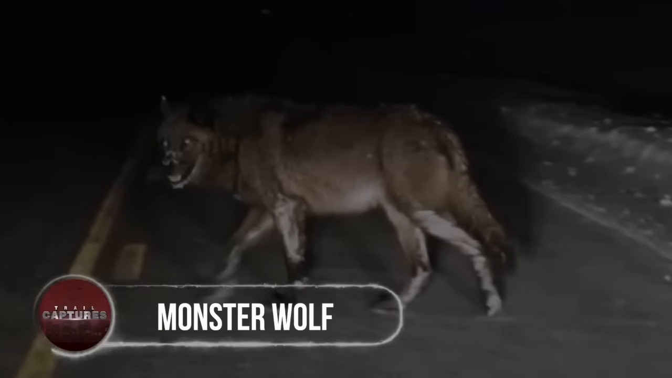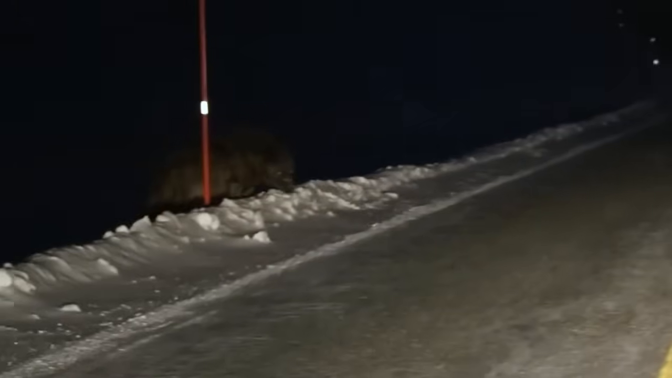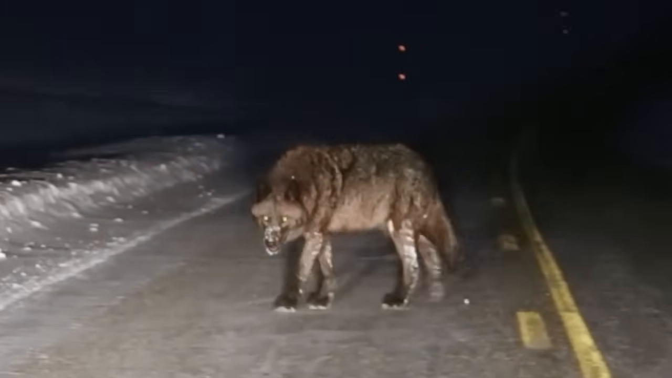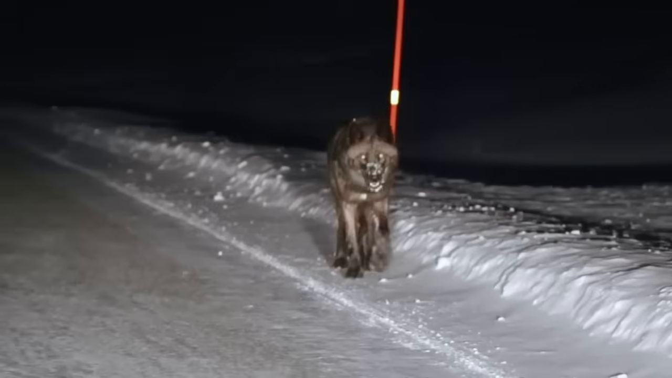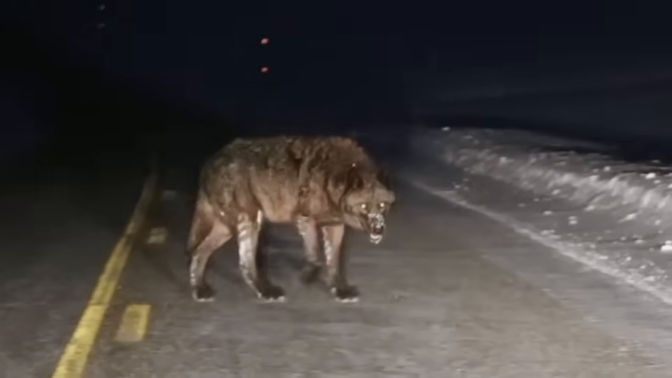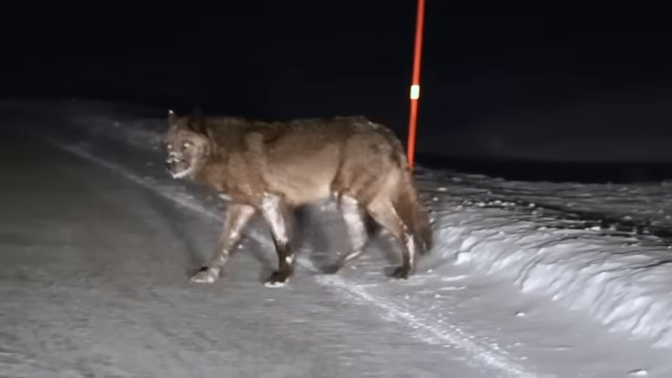Monster wolf. Now this is literally some nightmarish stuff. While driving in the middle of a highway, a guy had to stop his car suddenly after seeing someone standing on the side of the road. And then from the snowy dark background appeared a horrific, massive wolf and walked swiftly on the road. But thankfully, the beast showed no interest in the driver and decided to go back where it came from. However, the way that monstrous beast stared with its frightening glowing eyes literally sent a chill down my spine.